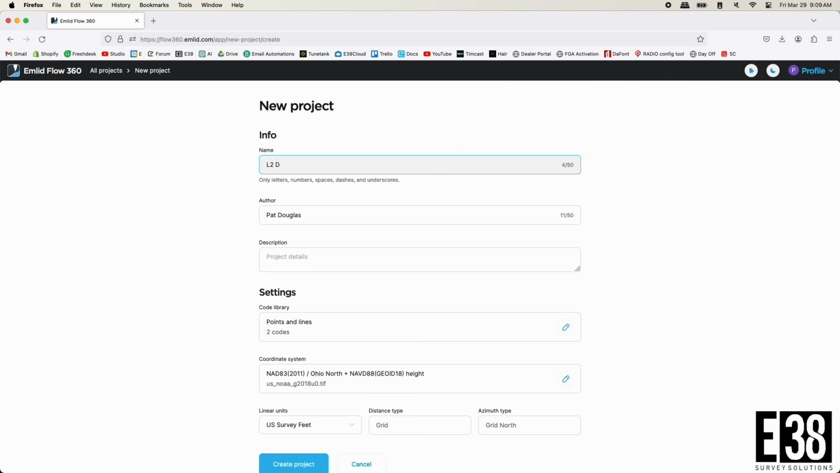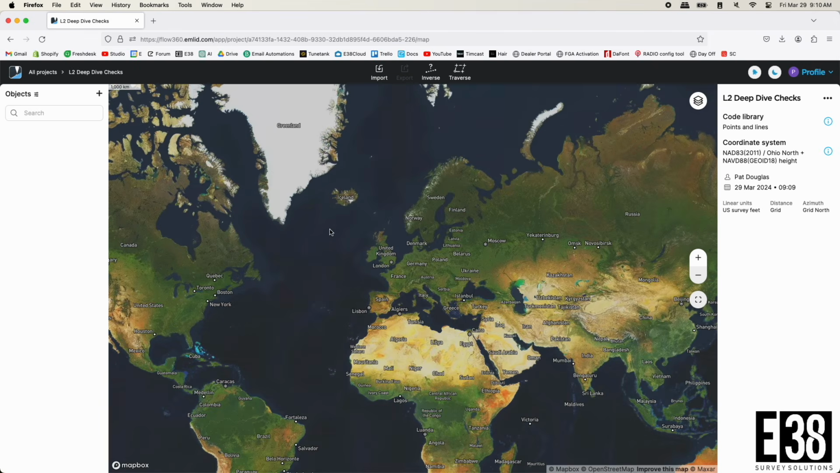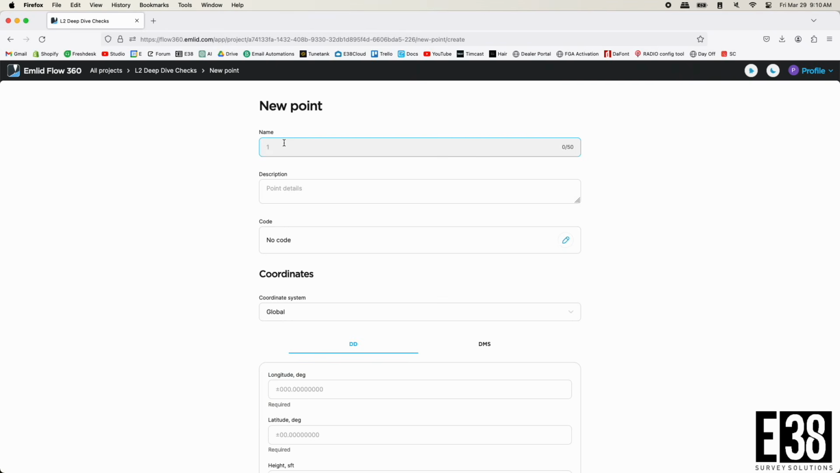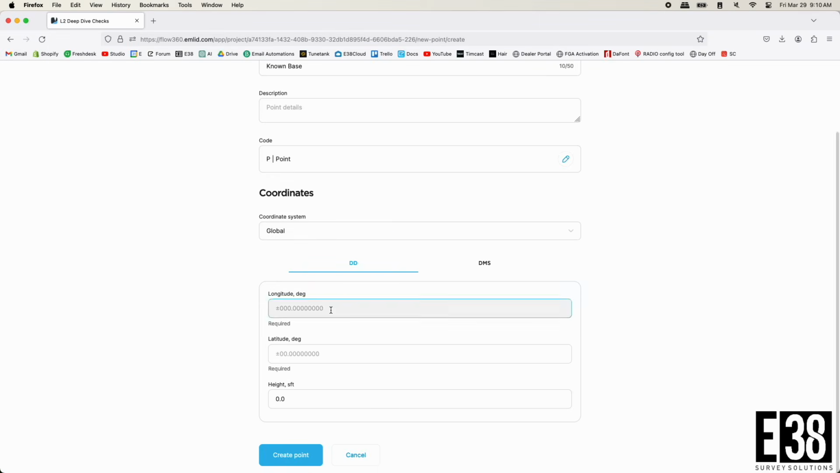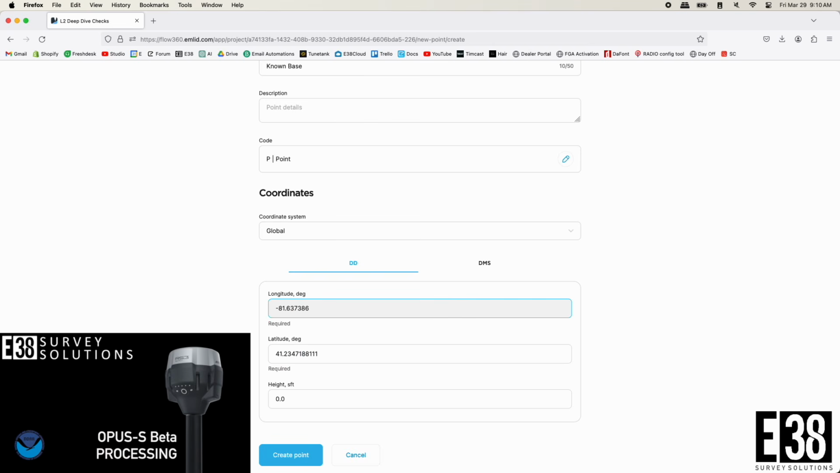Since we're going to set up our base over a known point, I'm going to log into Emlid Flow 360 through a web browser, create the project that will contain our checkshots, and manually add our known point for the base to use. Check out our OPUS-S beta video to see how we acquired these coordinates.